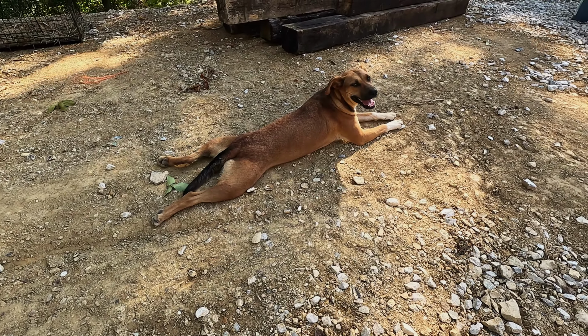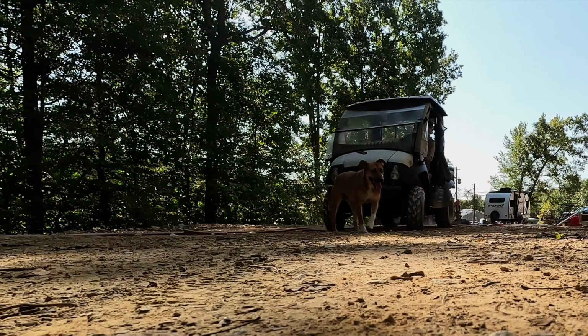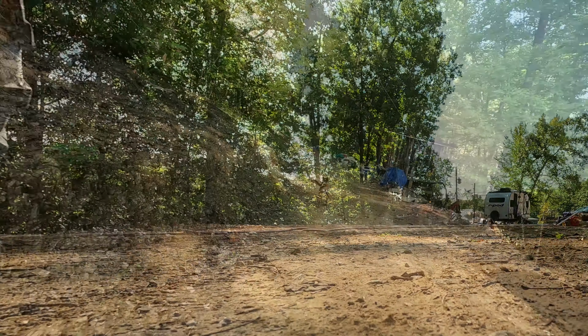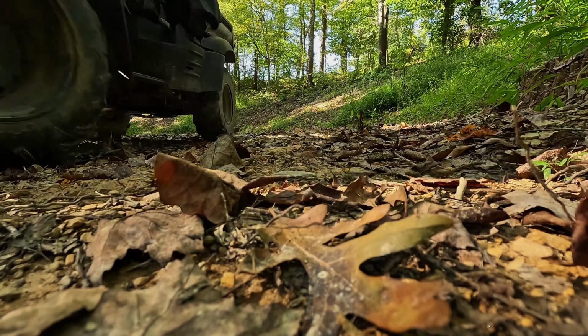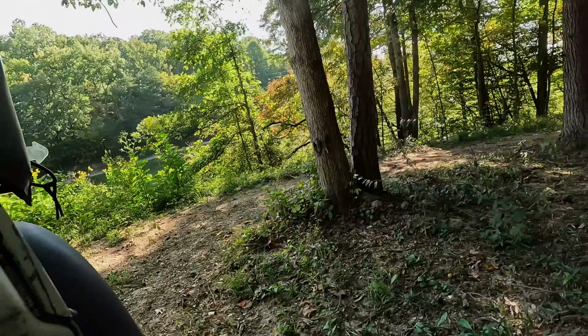So I decided to deputize Biscuit and make her my lead investigator. We were going to go have a look. Need to let it get a little bit wet next time I see it come through, see if I can catch it. Game camera's right here.